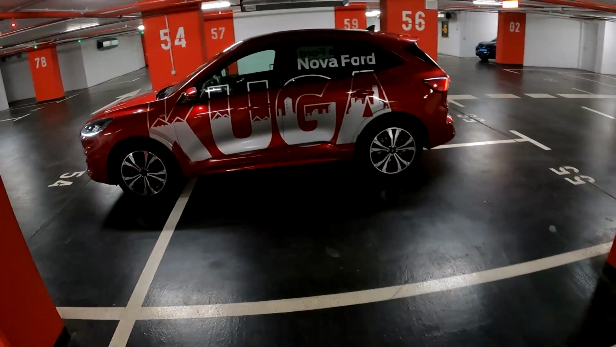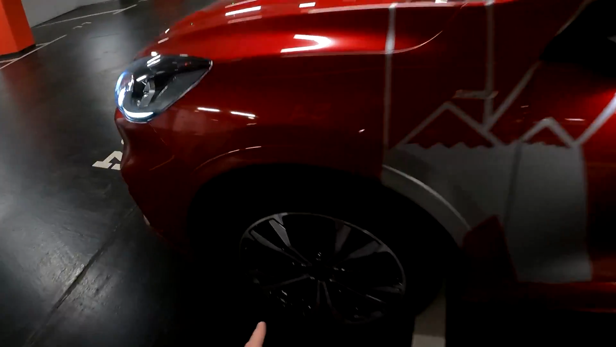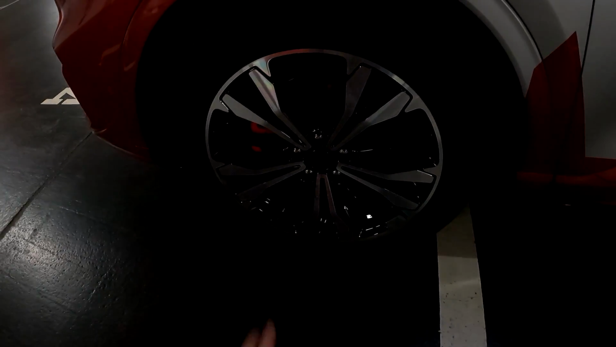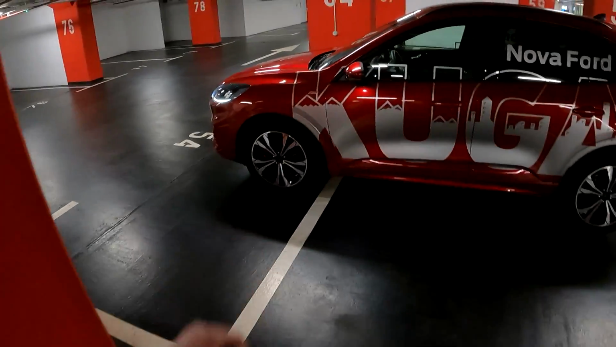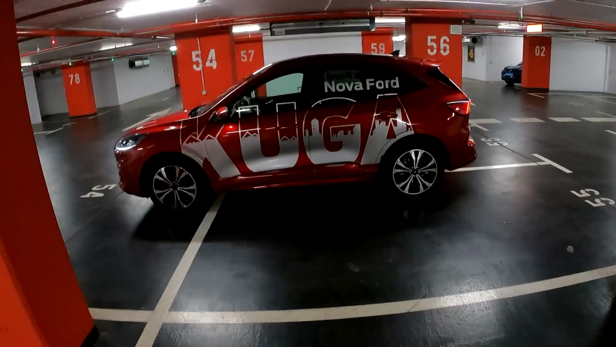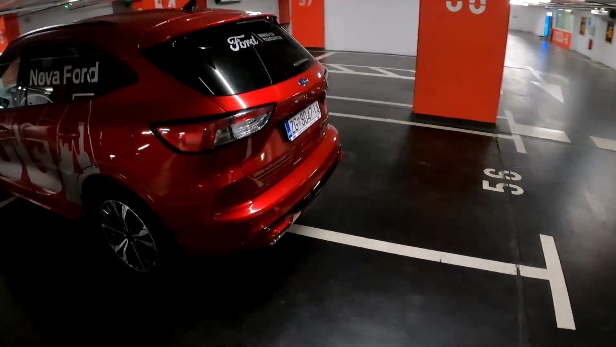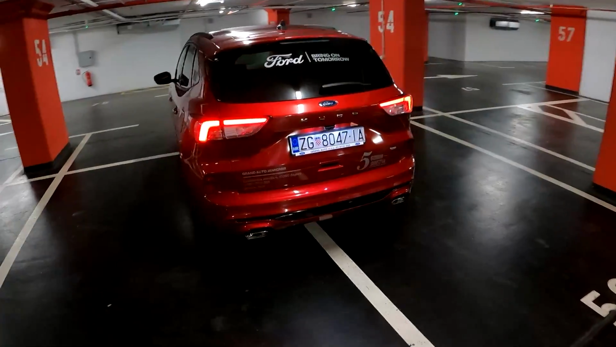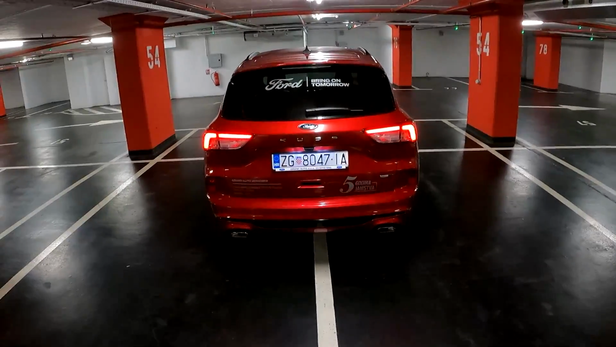So 9 centimeters longer than the predecessor, the ST line trim. We do have these red brake calipers and diamond cut finished wheels. So these are the optional 19-inch, and you can actually get 20-inch as well, and the standards are 18-inch with the ST line. And moving on to the back of the car, here is where you are greeted with the new horizontal LED lights with this sort of 3D shape. And this looks very nice indeed.